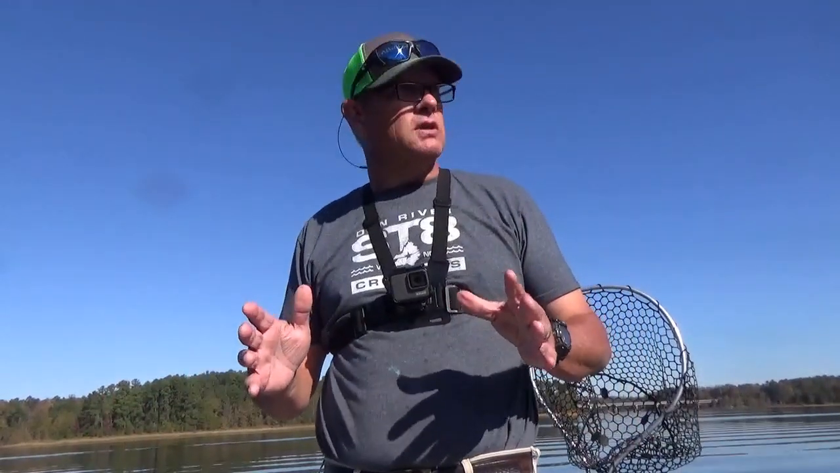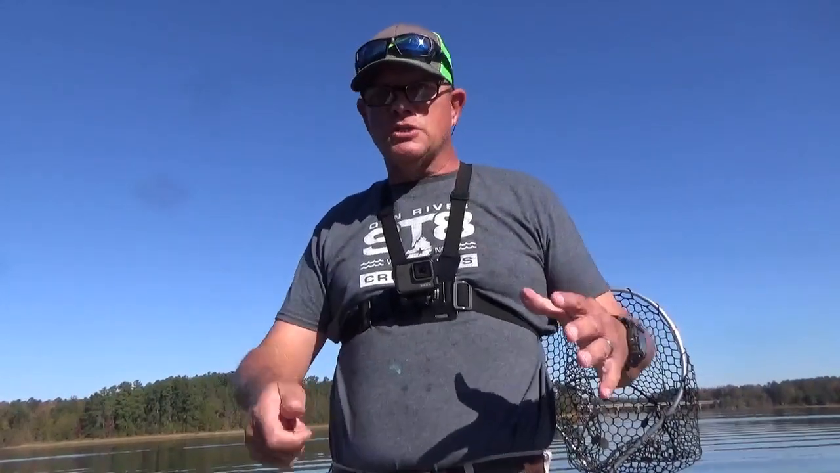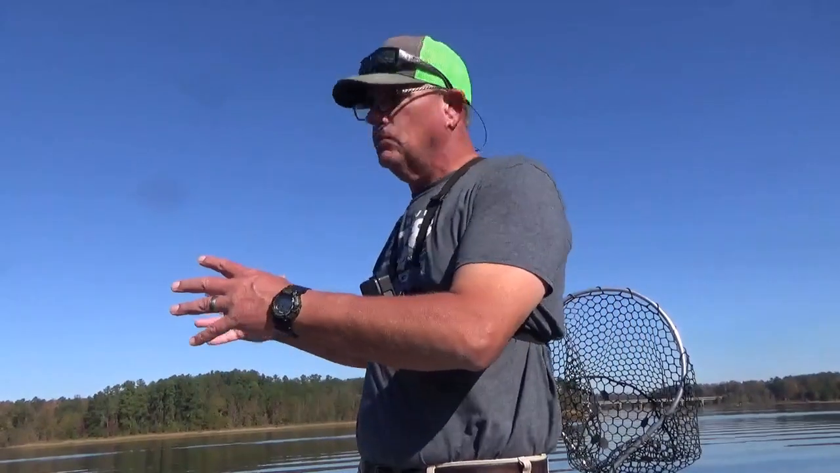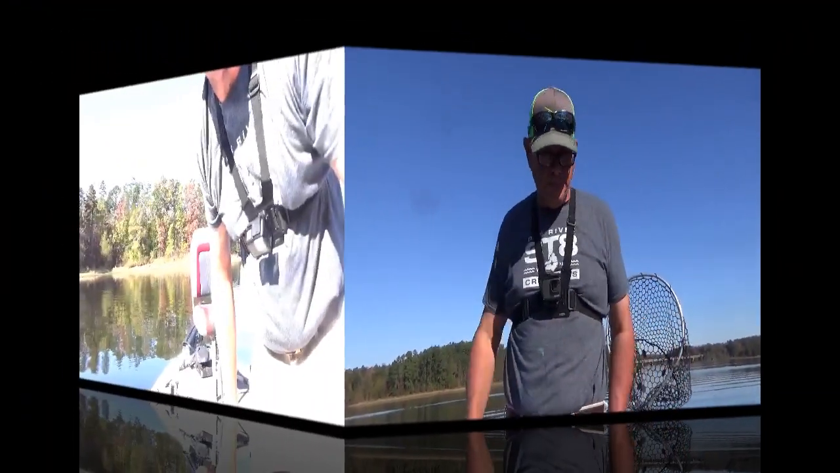Now, structure's different. A lot of times, if they related tight around the structure, you can just sit there and go right back to the structure and they won't leave that structure. But when they're out in open water, many times they'll move, especially in this deeper channel here.